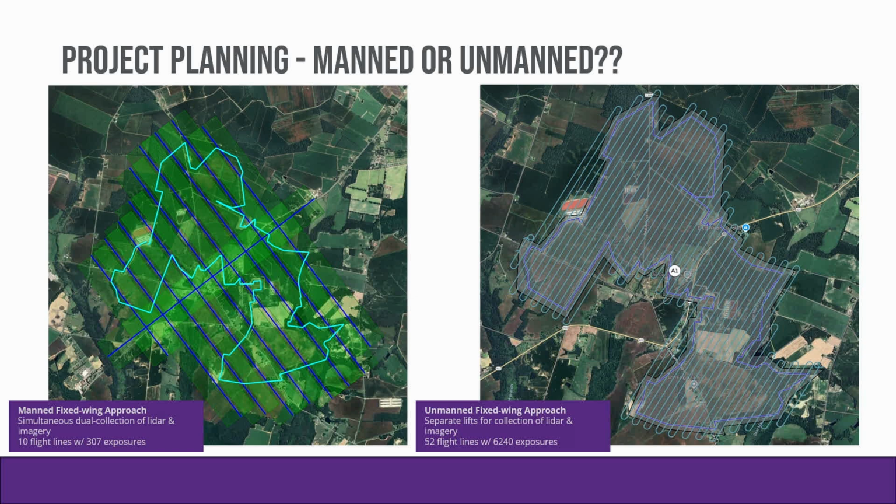I say all that to say I'm not telling you guys that one of these is necessarily better than the other and that you shouldn't go out and fly 1,000+ acres. If you want to, by all means do it. I did it once. I will probably never do it again. When we get to these 1,000+ acre sites, we usually will go to manned aircraft at that point.